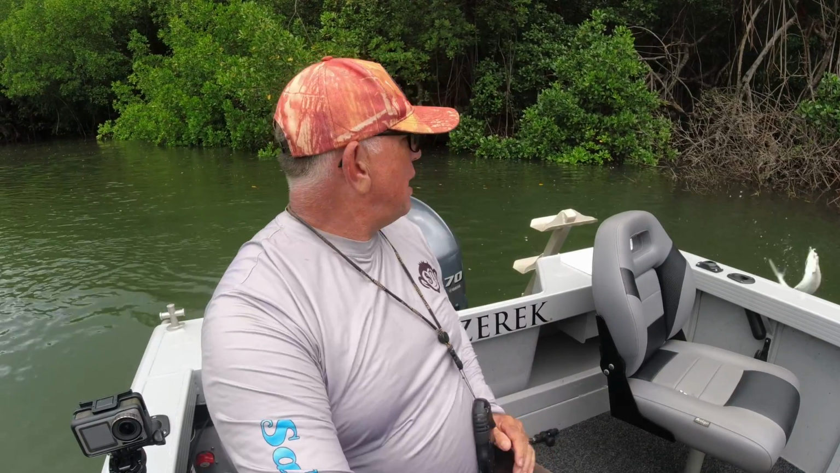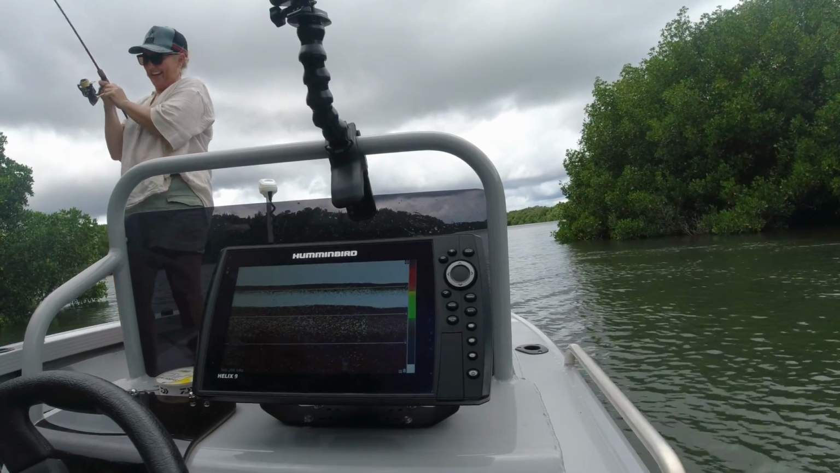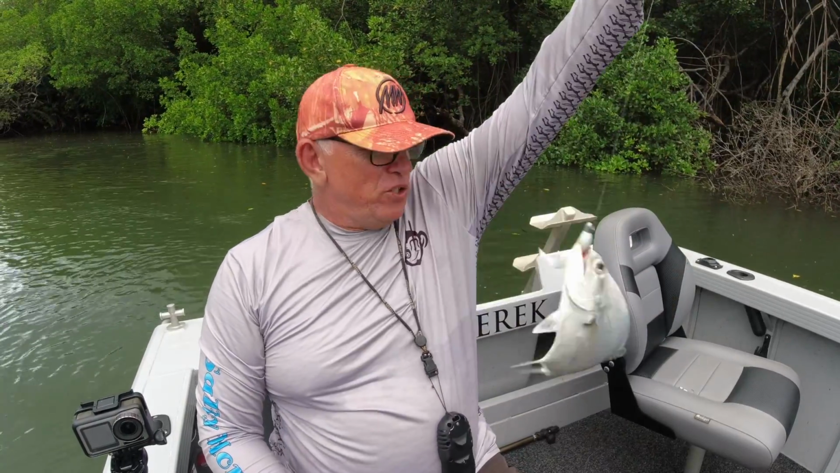While Sam's having a fish, let's talk about a couple of settings. Now, one thing you'll notice, especially with 2D sonar, hang on, we've got fish. Oh, little Queenie. Help. Okay, we're trying to get technical here, and Sam's catching fish.